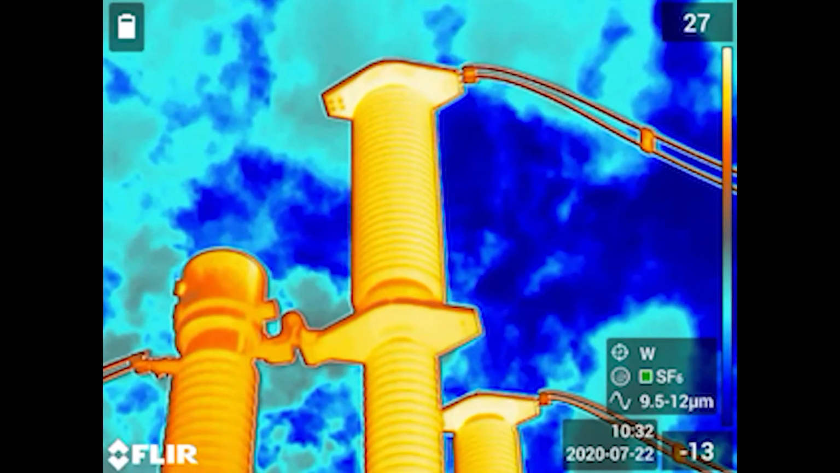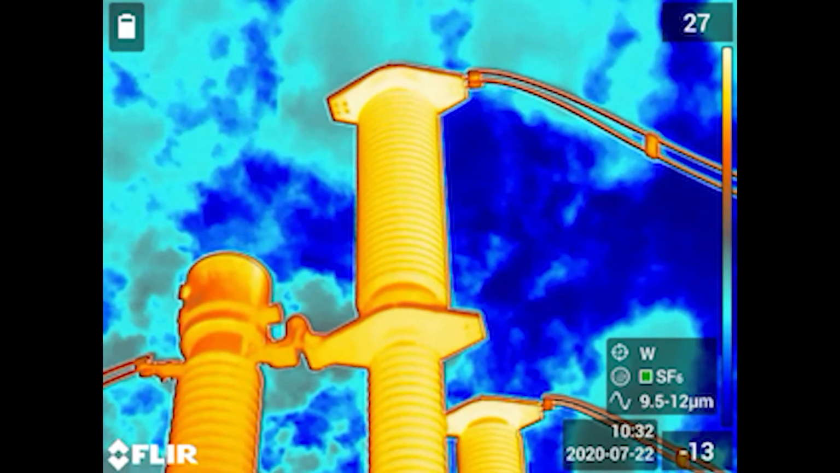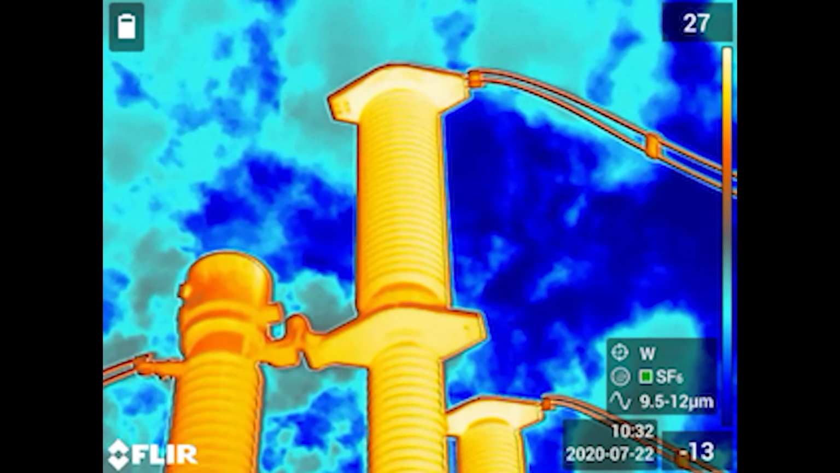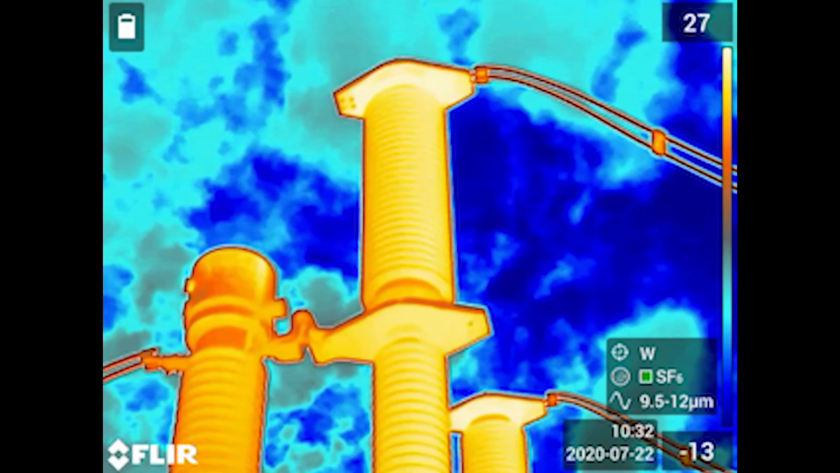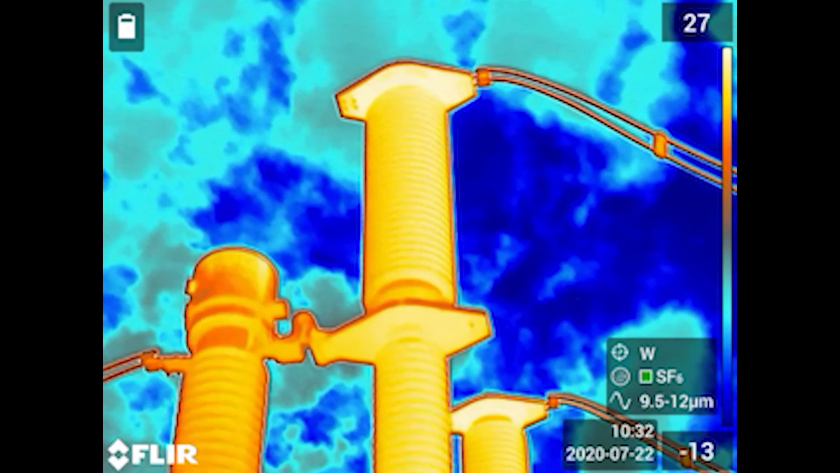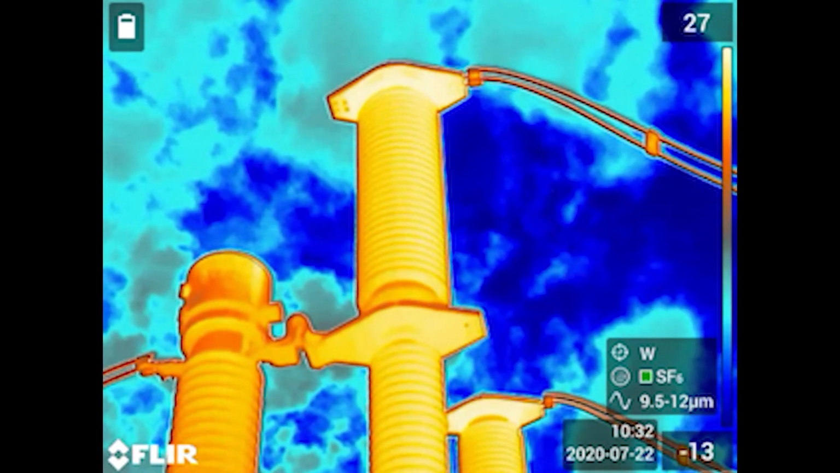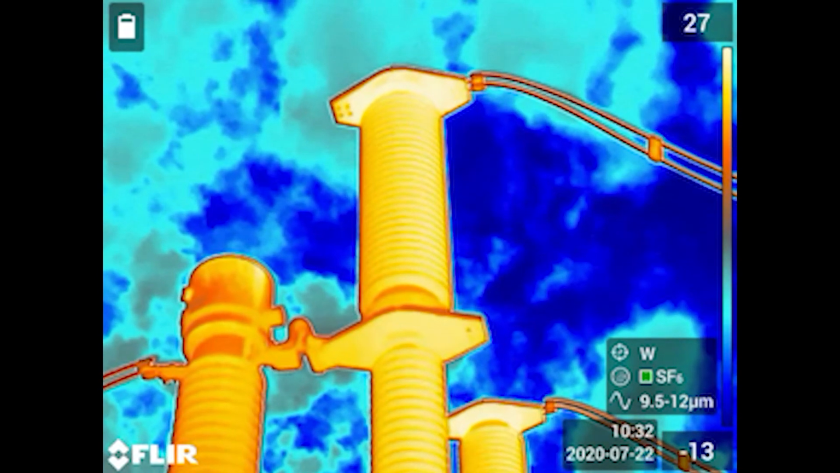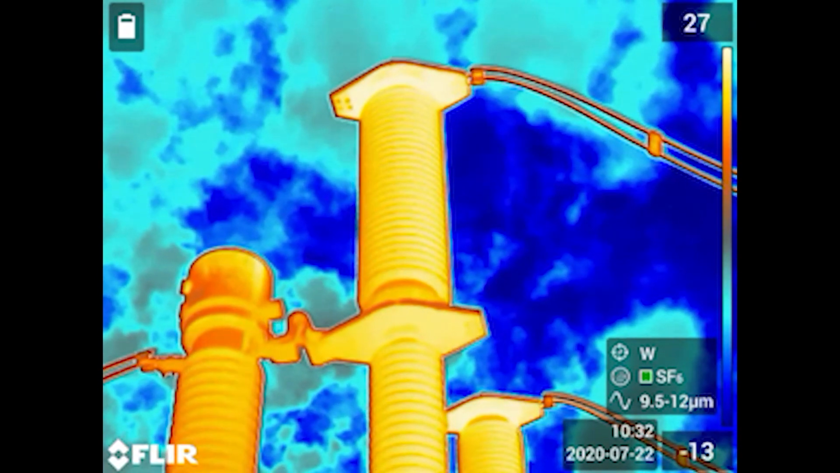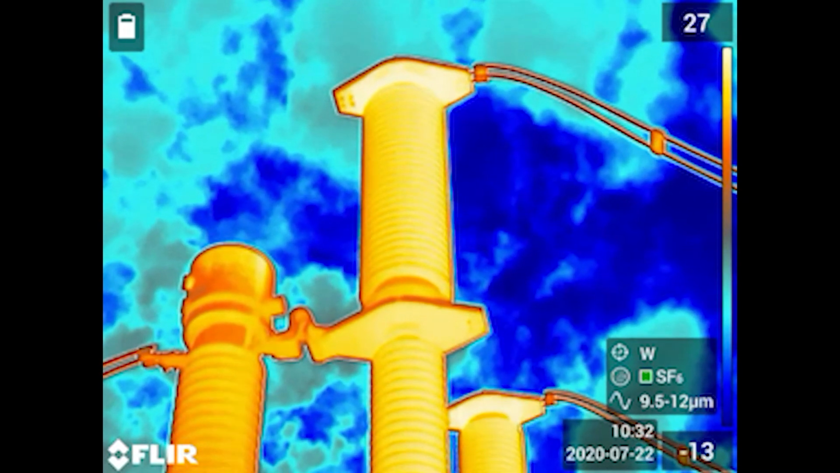Here we are looking at an infrared video. If we see a hot spot, we identify it and report it to the utility for future repairs. At this time, there was 110 megawatts on this line and the equipment was running cool. It is this utility's policy to document and observe equipment that registers a 30° centigrade differential between phases, or if the temperature of the equipment reaches 90° Celsius. The utility then works repairs into their maintenance cycle.